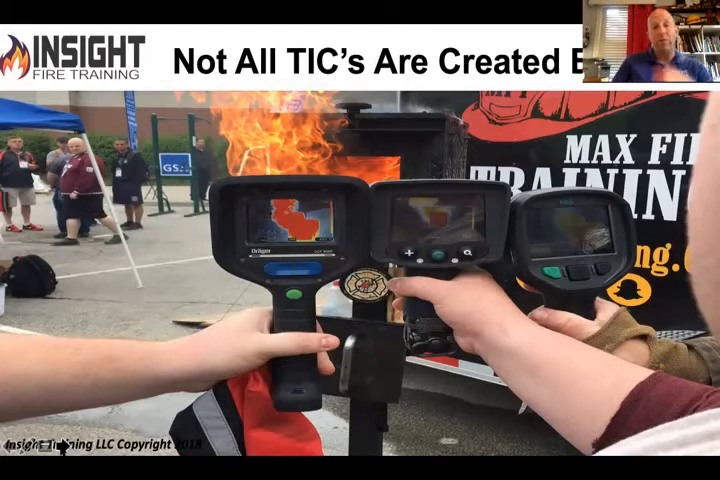Because I'll bet you if I asked you if a Halligan bar is a Halligan bar and I handed you a Pro bar versus a 3-piece Halligan, I'd start an argument. Or if I said an Alkalite ladder versus a dual safety is the same, I might start a heated debate. But yet I'll put a thermal imaging camera in most people's hands and they'll say, yep, it looks like a TIC. Yeah, it is. There's a big difference in all of them. We're going to talk about why.